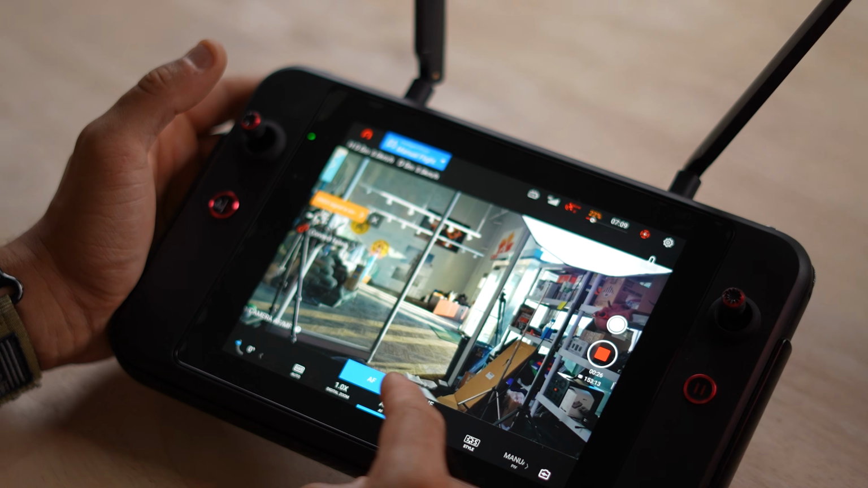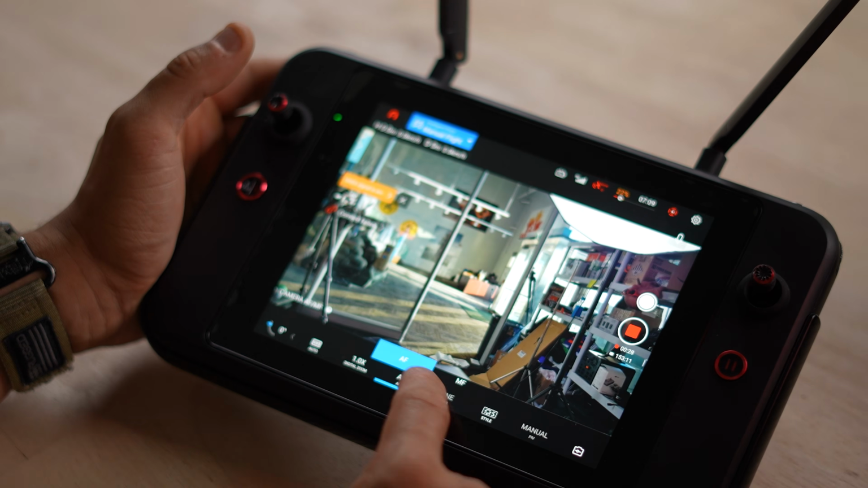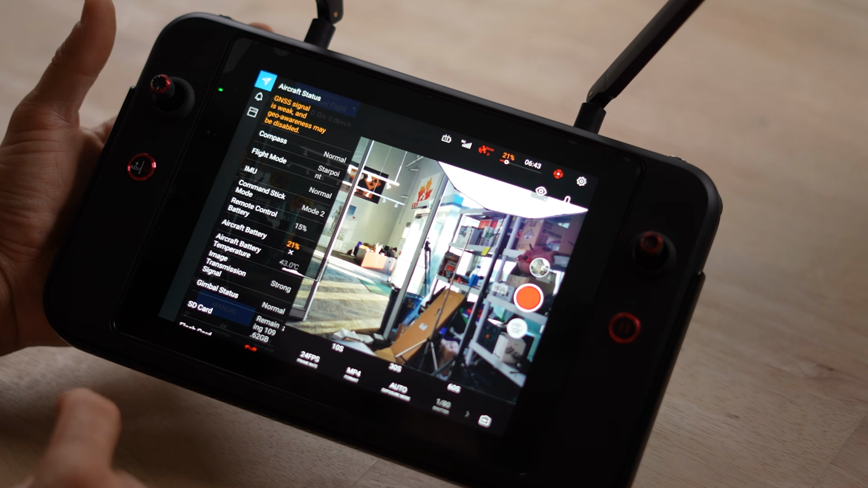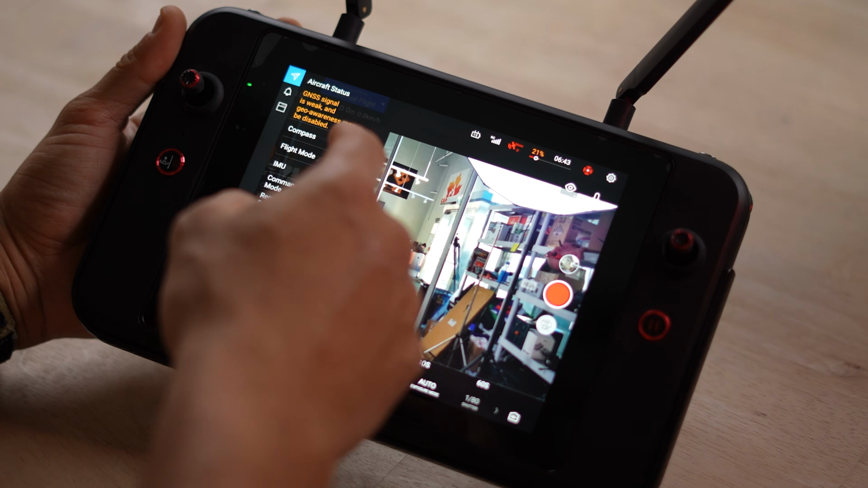We can autofocus or we can manual focus. We can change all of the standard things you would come to expect. So if you swipe on that side, it basically shows you everything.